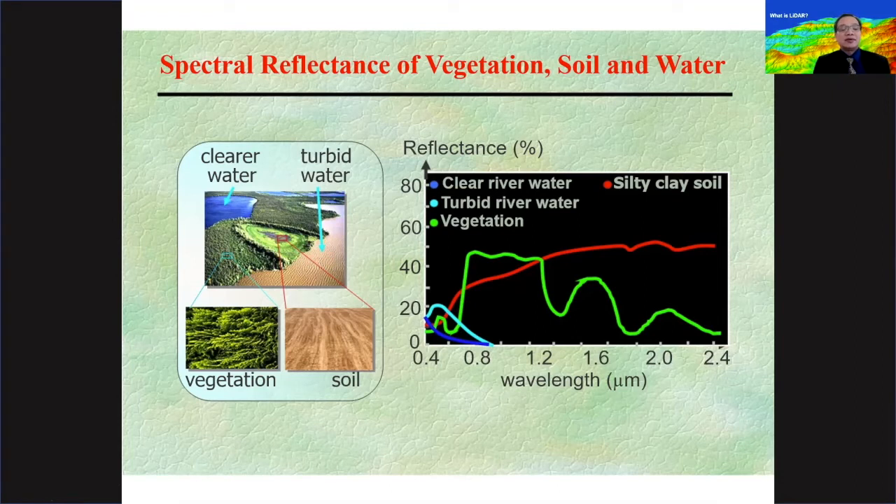So these are vital indicators of the condition of a particular substance. So that's spectral signature, which is, I would say, one of the core concepts that must be learned in remote sensing.